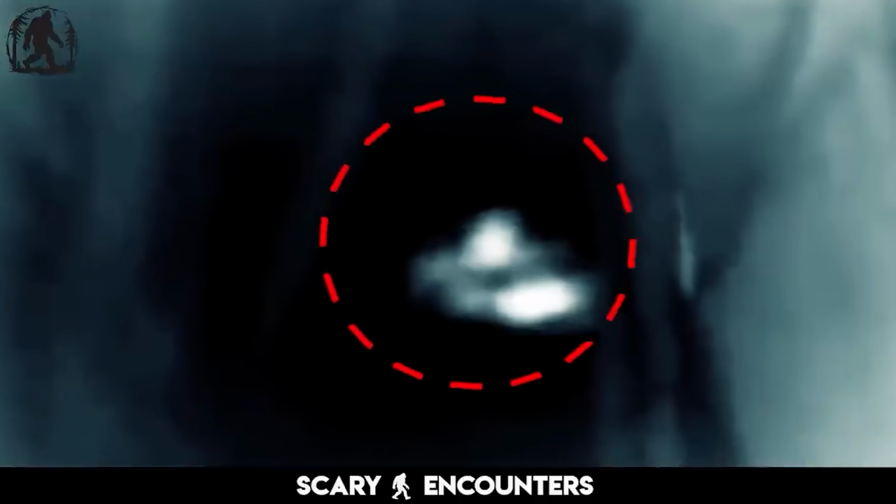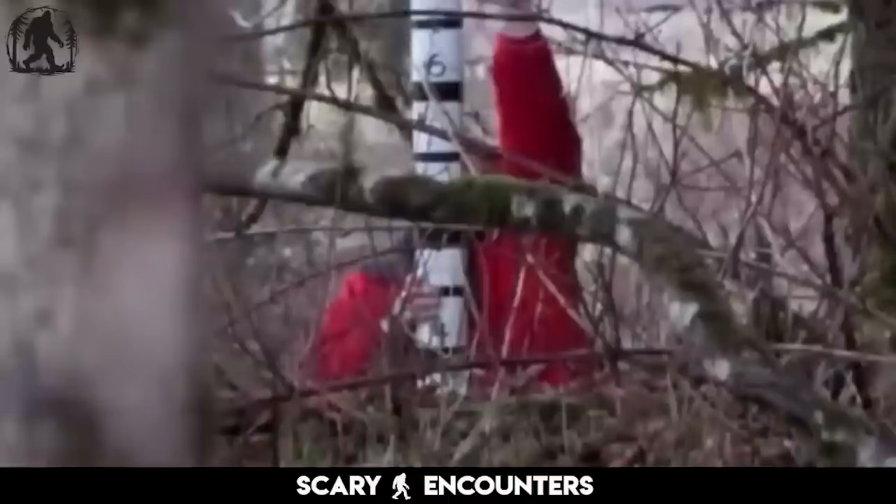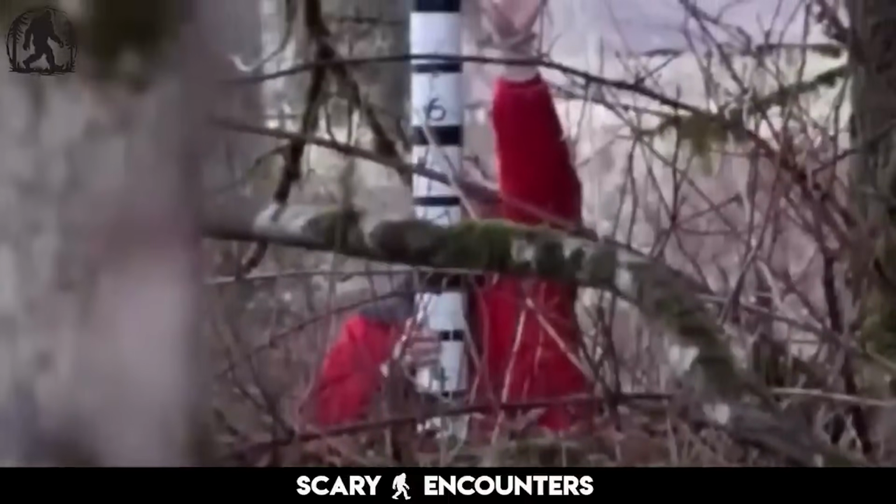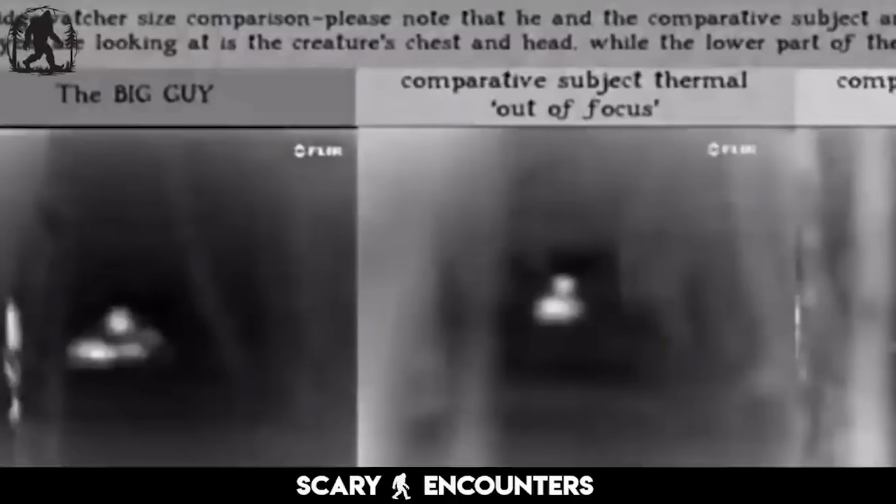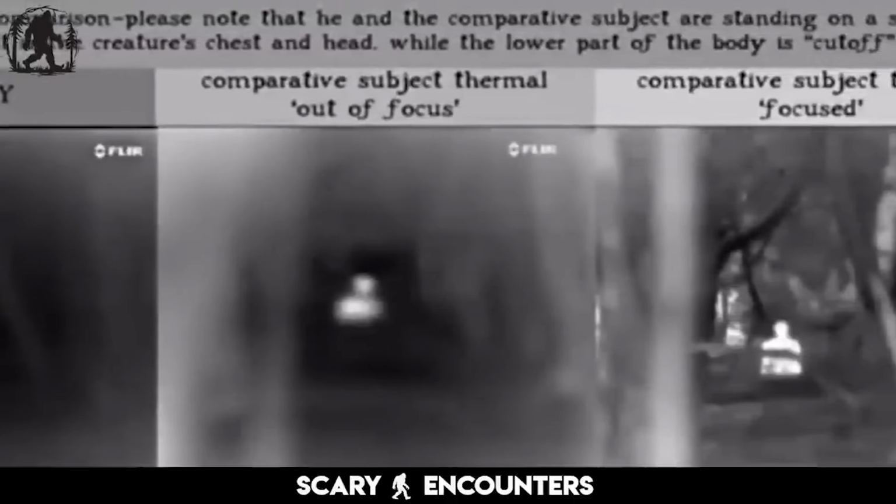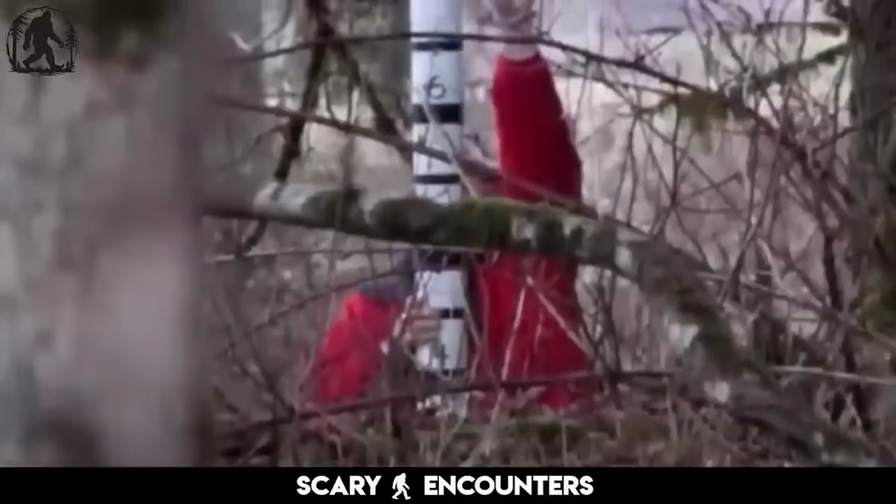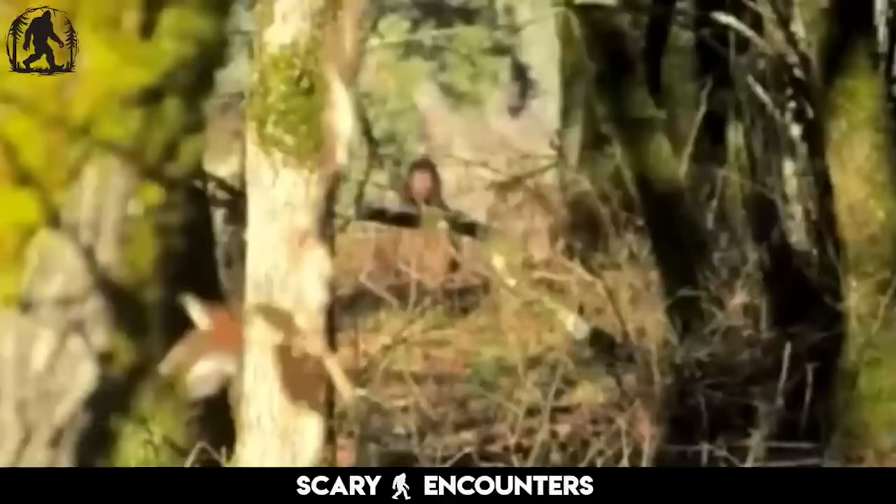Accurately determining the size of the figure is another crucial part of this investigation. Researcher David Ellis attempts a size comparison by positioning himself in the same spot where the footage was captured. However, the initial measurements don't align with the original scene, forcing the team to recalibrate their approach. After making adjustments, they find that the figure in the footage stands approximately 7 feet tall and is 4 feet wide at the shoulders.